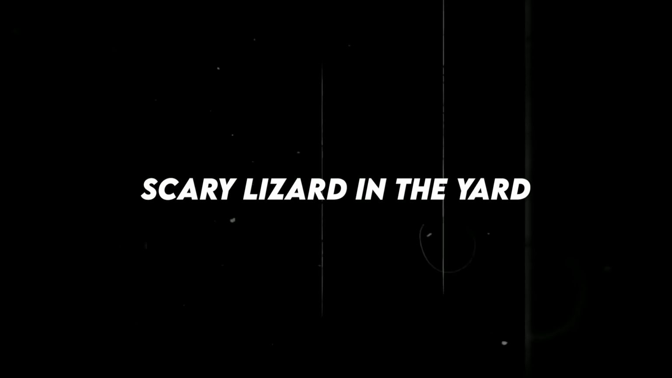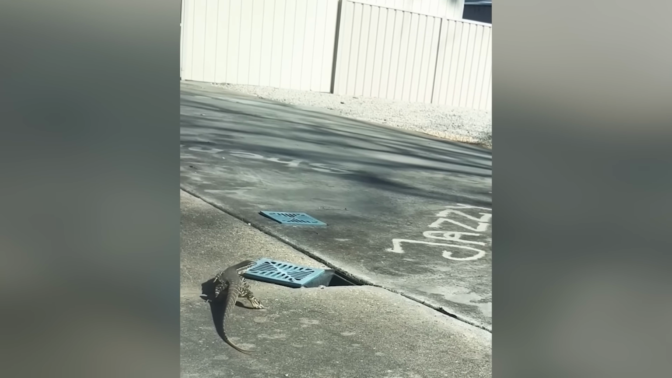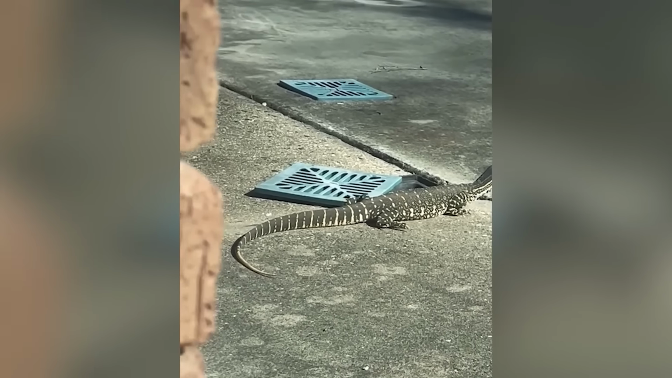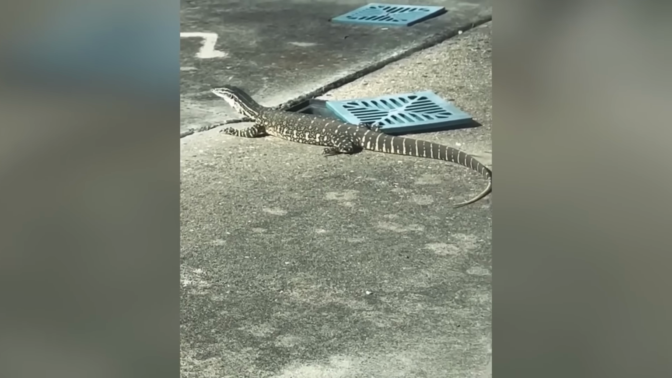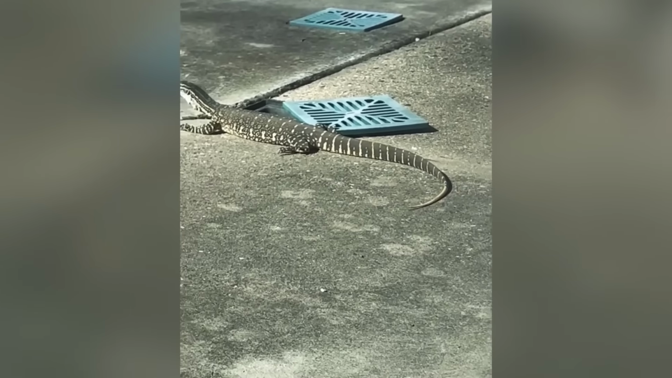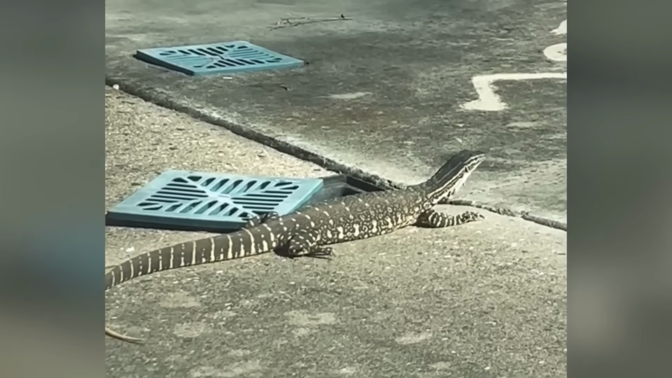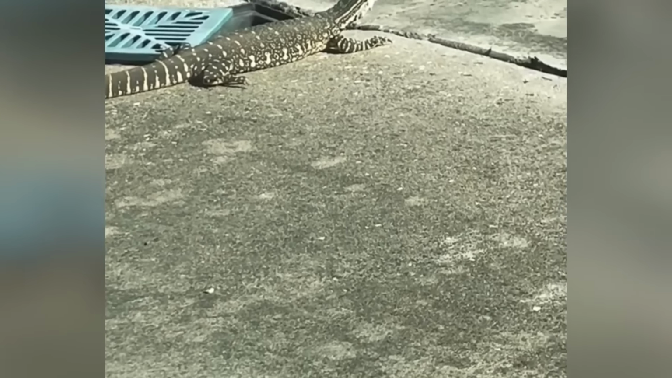Scary lizard in the yard. In a shocking discovery that shattered the tranquility of a quiet neighborhood, a menacing lizard was spotted in a backyard, sending chills down the spines of all who saw it. Its long tail and textured skin made it look horrible, and its weird movements only added to the fear. The lizard's cold, reptilian eyes seemed to pierce through the air, leaving onlookers frozen in terror.